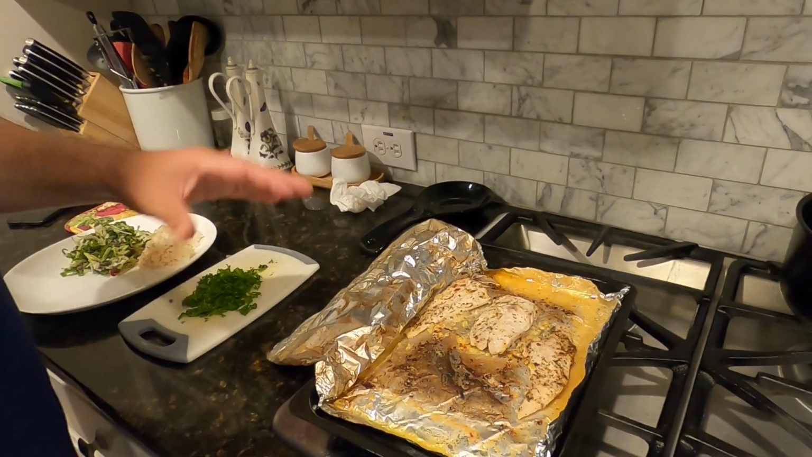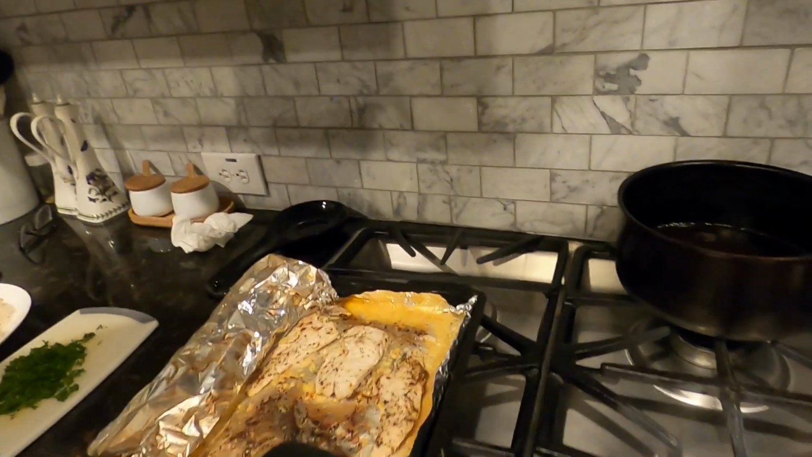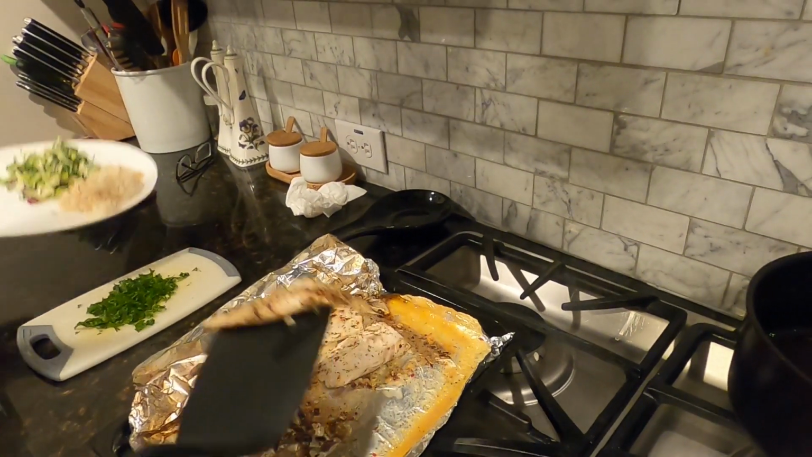So we've just taken the fish out of the oven. As you can see, it's nice and browned up on top. So we're going to take it out of the pan and serve it. And then we'll garnish it with a little bit of parsley, and then it'll be ready to go.